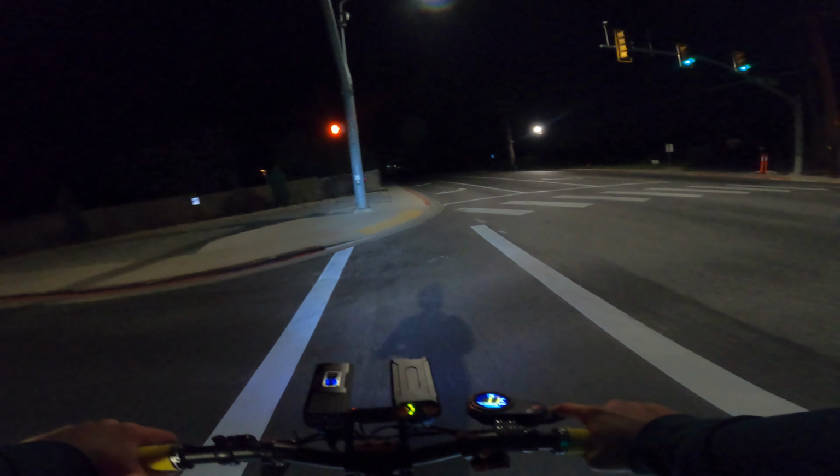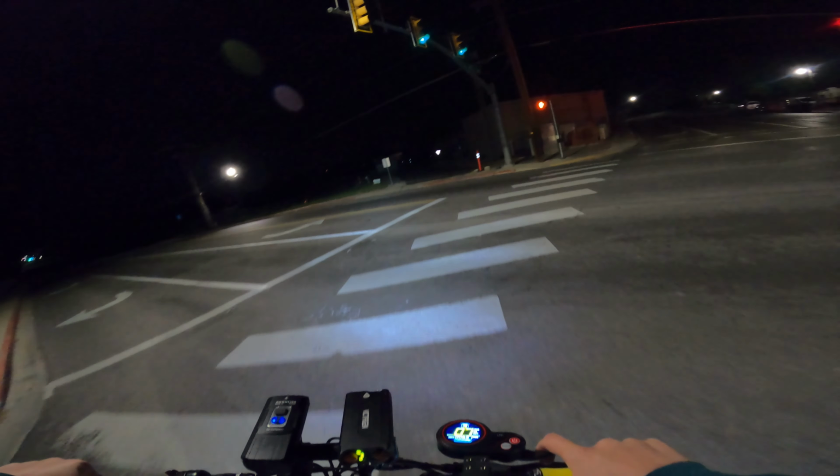Oh, where does this go? Oh, it crosses over here. Okay. Oh, this is where I stopped and turned around the other time. So I've ridden all of this. The part where I crashed is actually quite a ways away from here. Maybe 5 miles away from here.